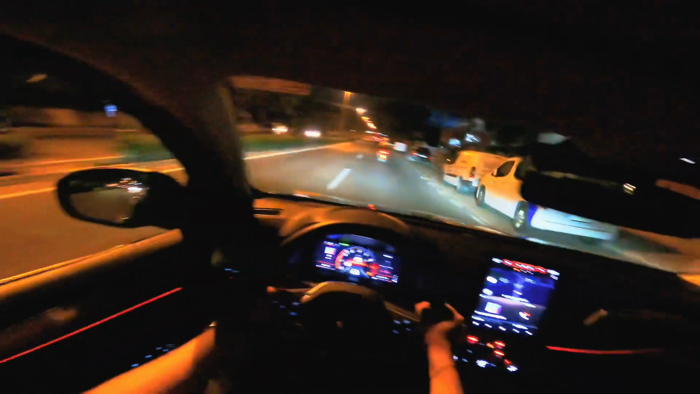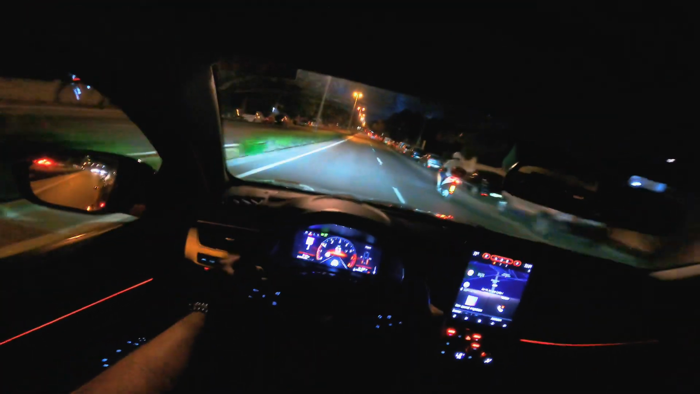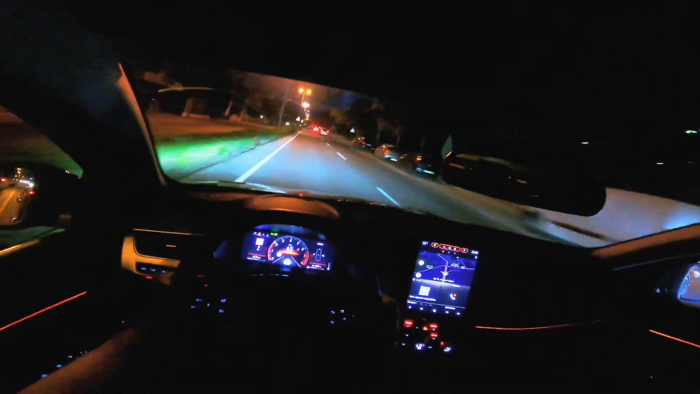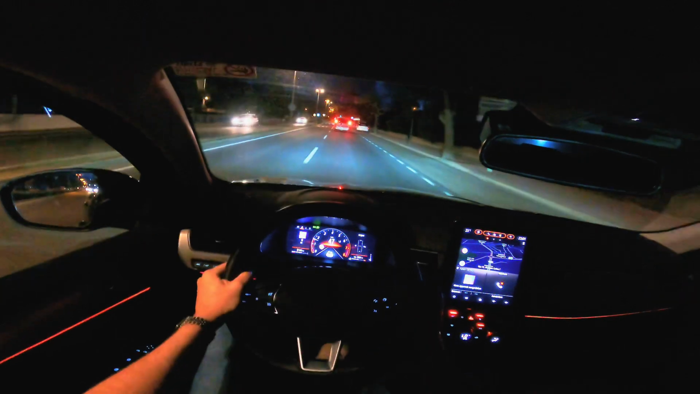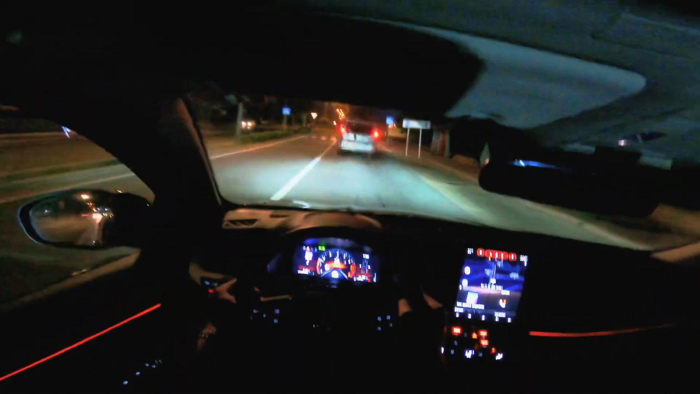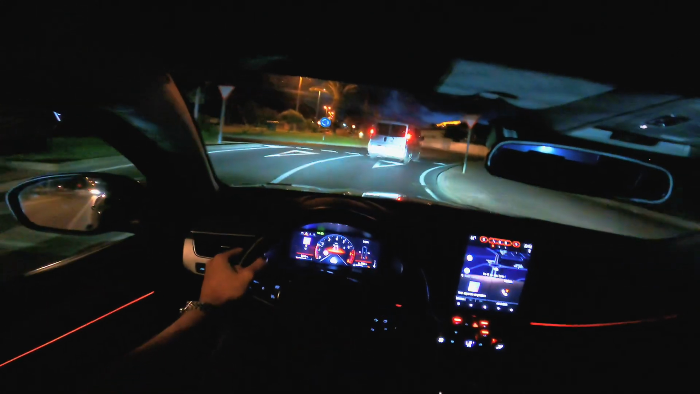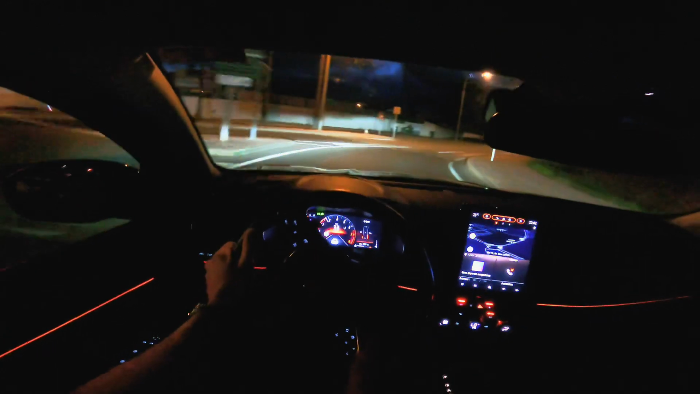If you drive it in automatic, it will be more sporty. It will be longer in the gear to give you that extra feeling. As you can hear it.